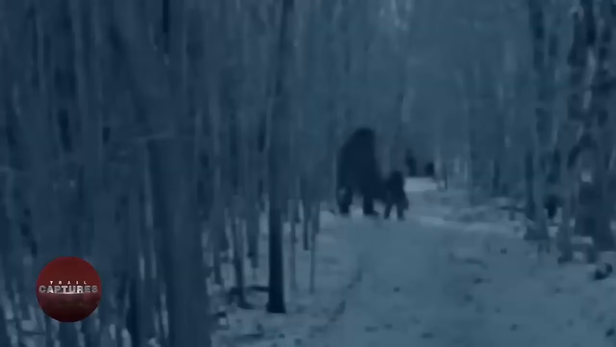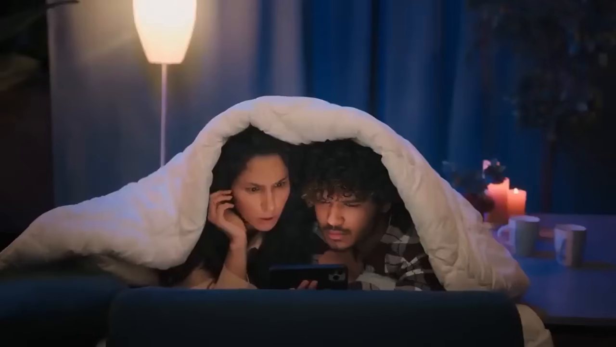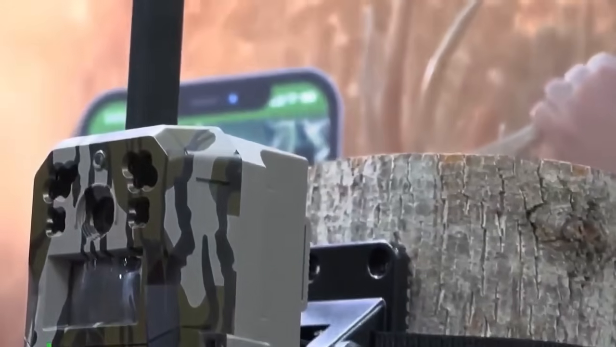The discovery of the trail camera inspires awe and curiosity in us and compels us to learn more about the mysteries that are outside the realm of our normal understanding. Bigfoot family. You'll feel your spine tingle as you explore this trail camera owner's incredible encounter and its mysterious contents.